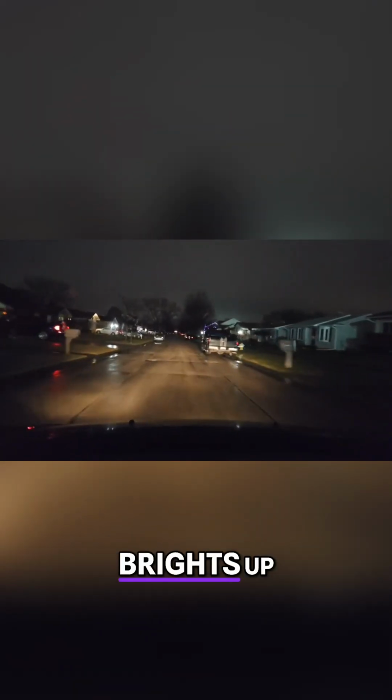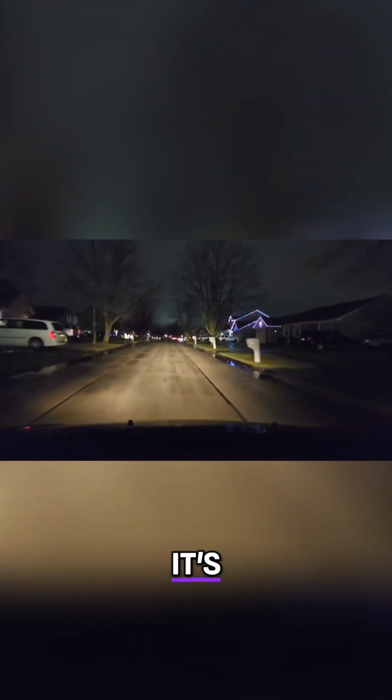I'm going to turn the brights on again. Hey, we can see. I'm at 20, even though the speed limit is 25. Just taking my time.